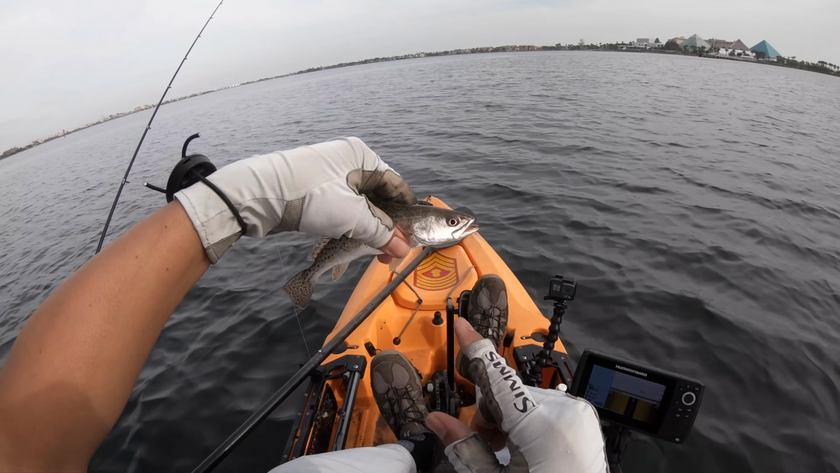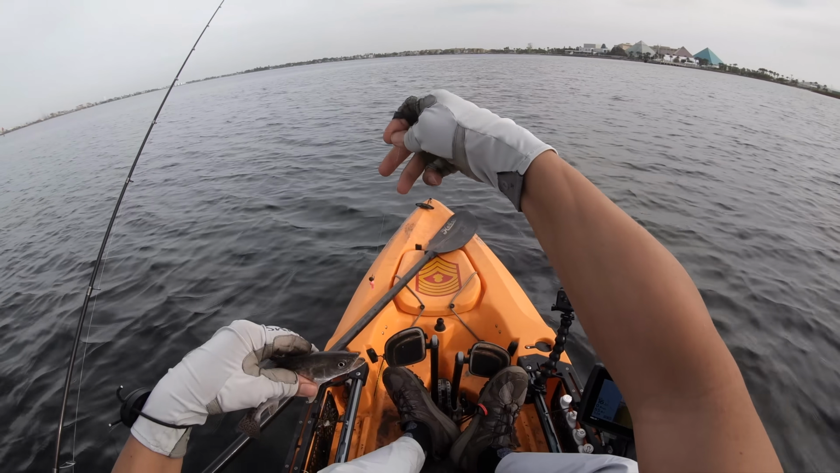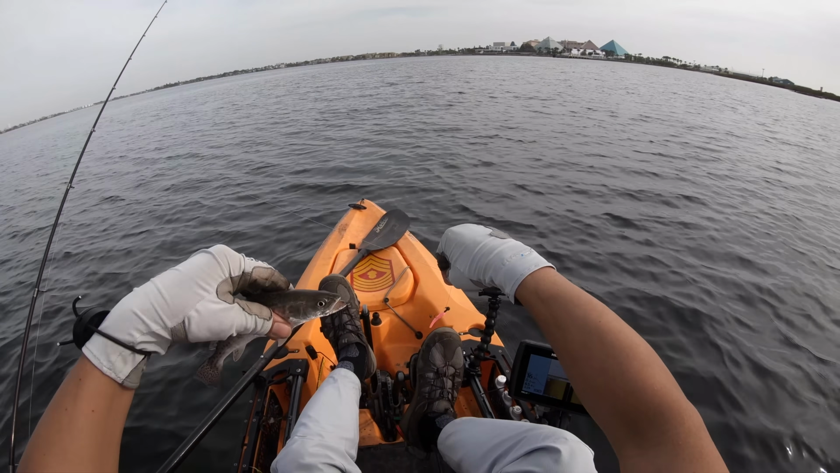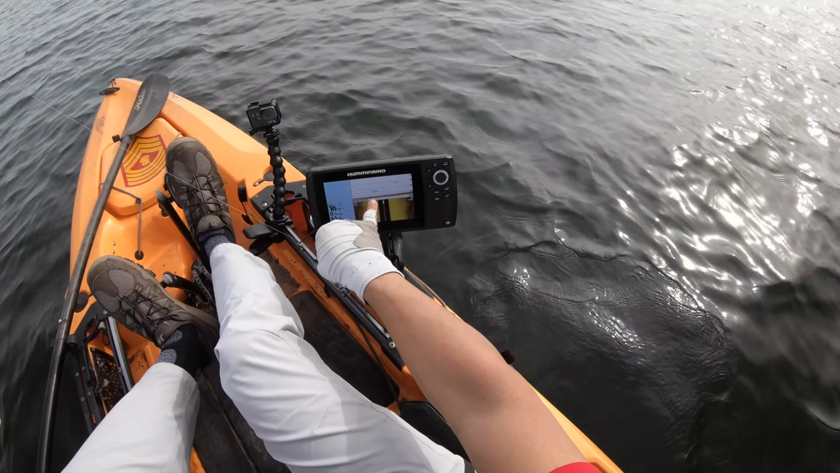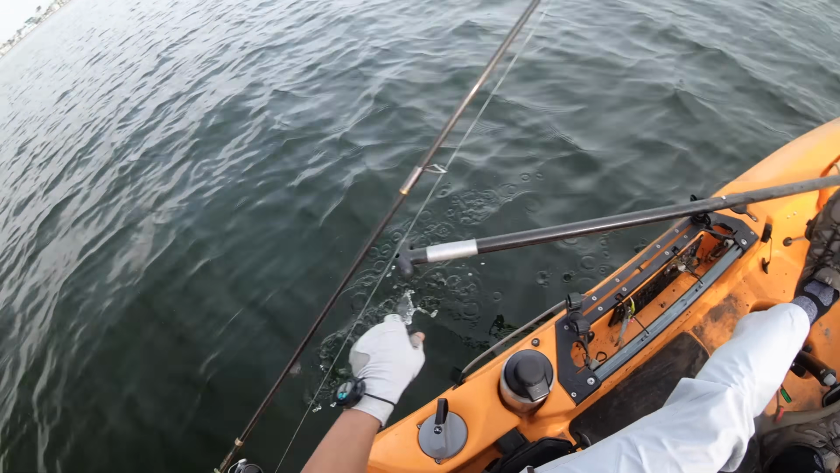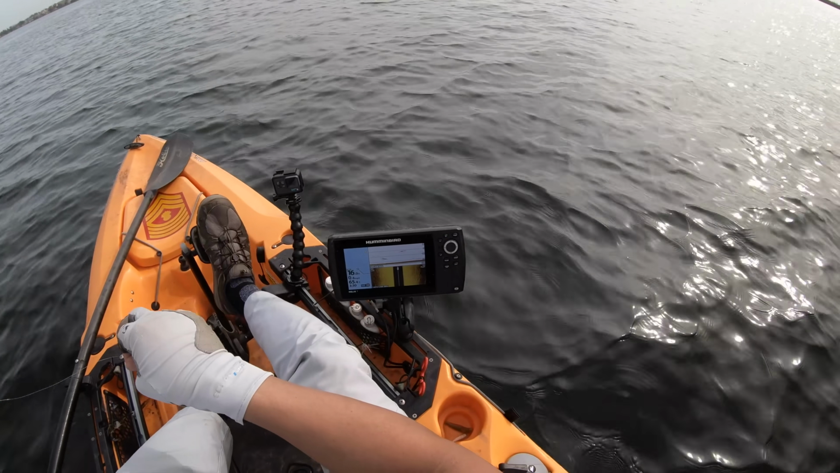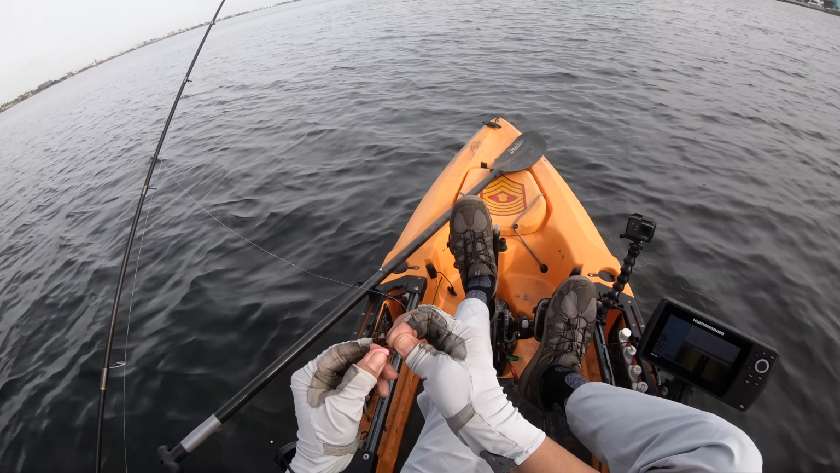So this right here has got to be the tiniest speckled trout. I caught him on this right here, the bubblegum tube, and look at that. This dude was on a reef 15 feet down. You can see some of these fish right here. Let's put this fella back. He's got a lot of growing to do. Sorry, I thought I was recording, but I wasn't, as usual.